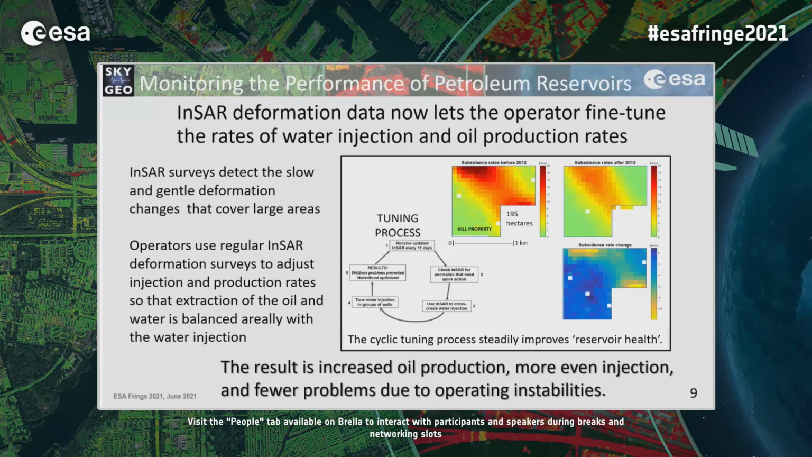And for them, the result is increased oil production, a more evenly balanced injection, and fewer problems due to operating instabilities. The people in the field are not turning the valves on and off multiple times and causing other sorts of problems.